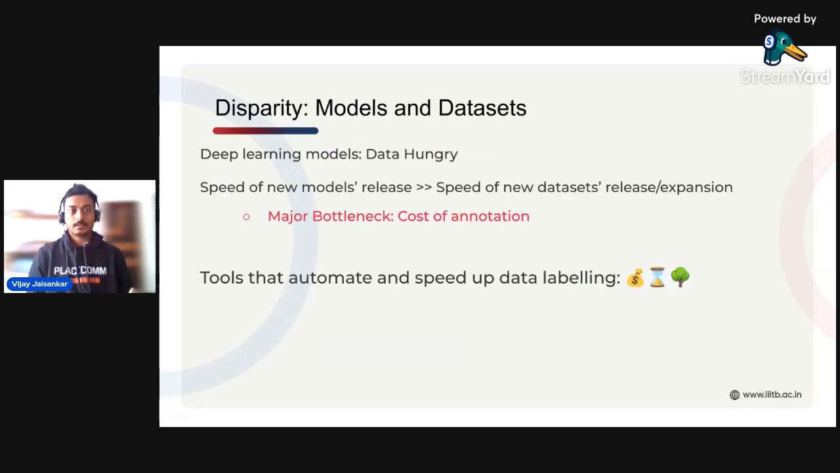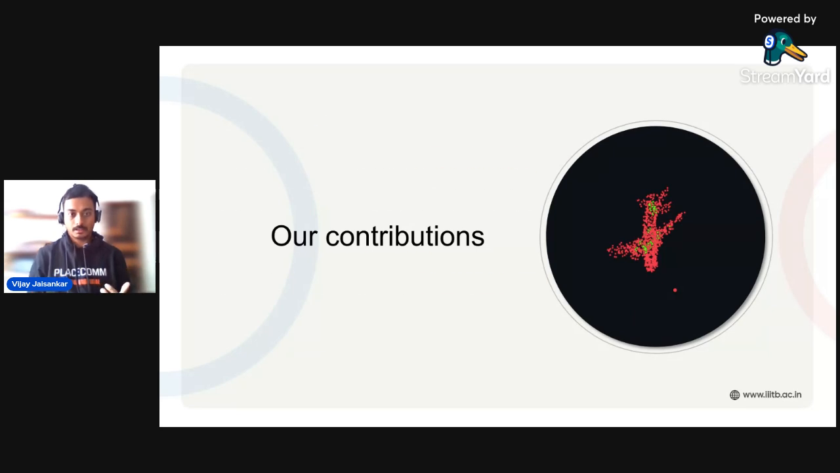What we can notice is that in literature and in industry, there's a big disparity between the number of models and the number of datasets. As we know, deep learning models are quite data hungry, but due to the cost of annotation being a major bottleneck for dataset curators, the speed of the datasets' release and expansion is quite a lot lesser. And this is a problem for the industry as a whole to progress. So, tools that automate and speed up data labeling would save not just money, but also time, and also have great environmental benefits going forward. This is what we plan to tackle with our work.